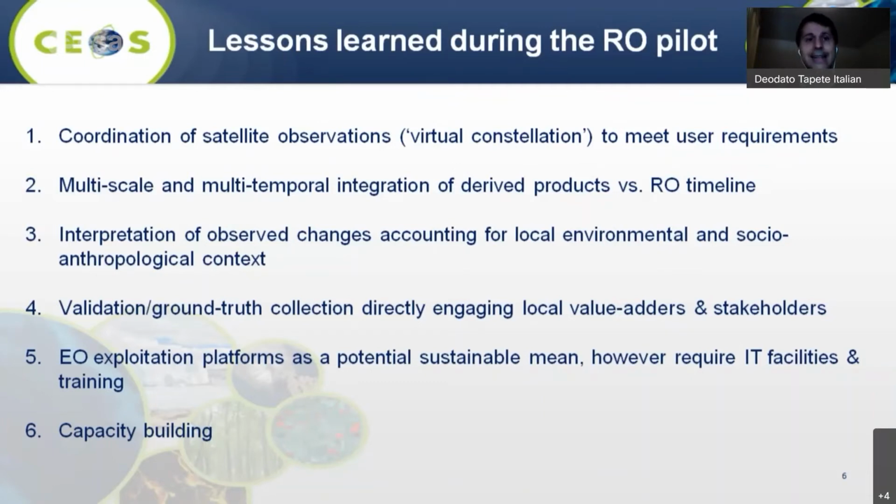And of course, again, this multi-scale, multi-temporal integration approach needs to follow the different phases of the recovery observatory. And of course, if you think about any type of natural disaster, you have the aftermath and also the years after.